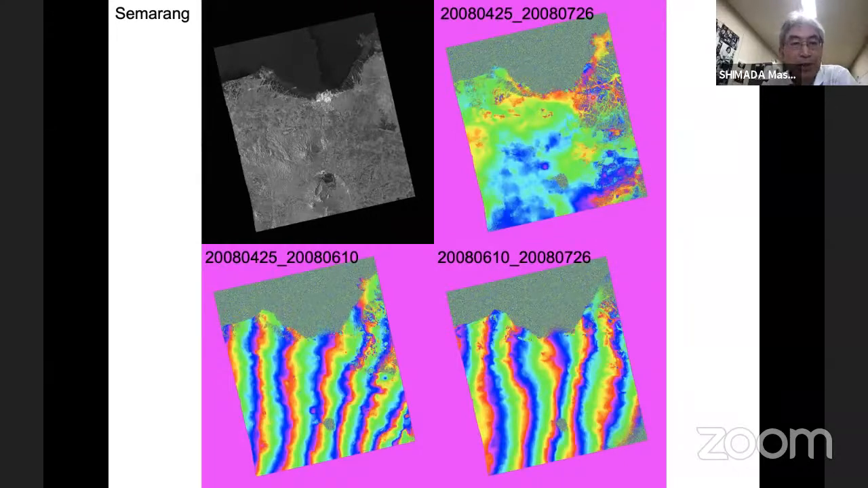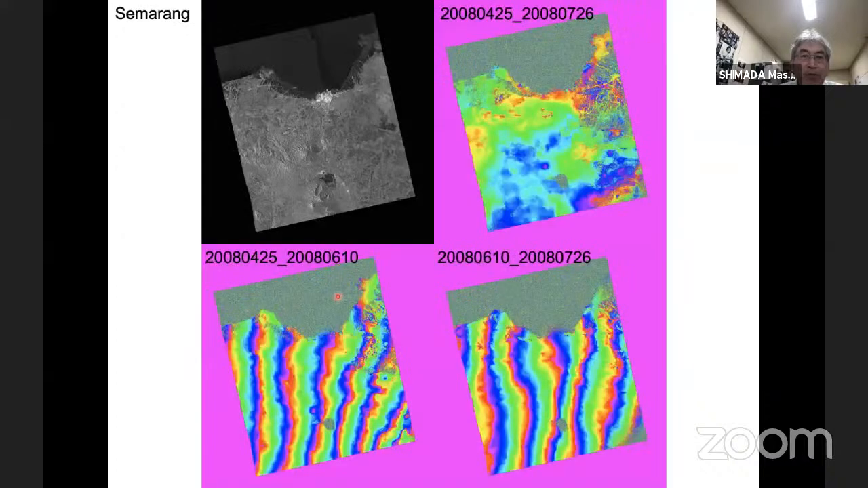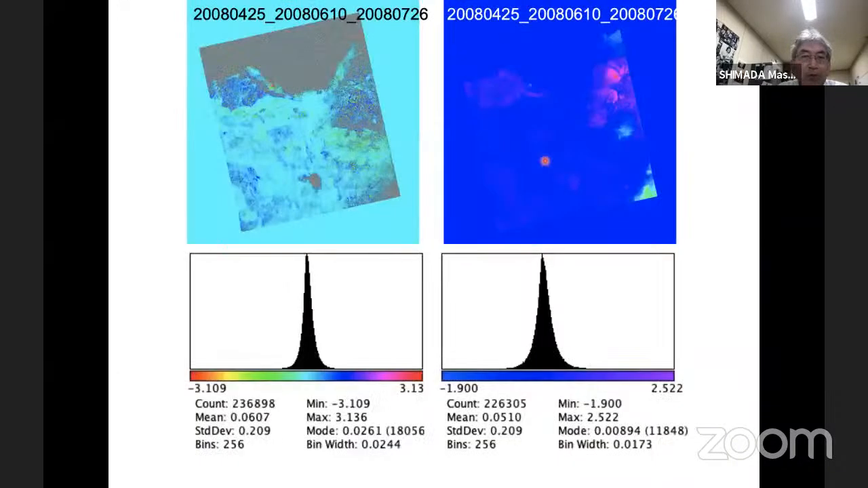And this combination is April 25 and July 26. We do the differentiation of this one plus this one minus this one, and it goes to here. This color is 0. So this zero baseline interferometry gives a loop measurement over here.